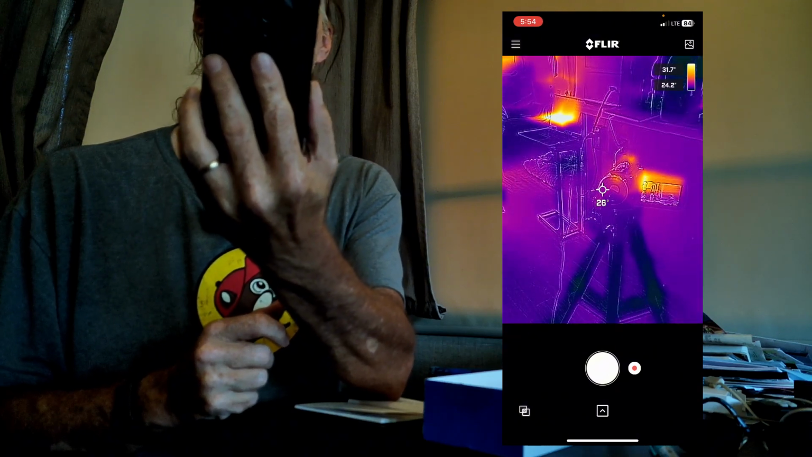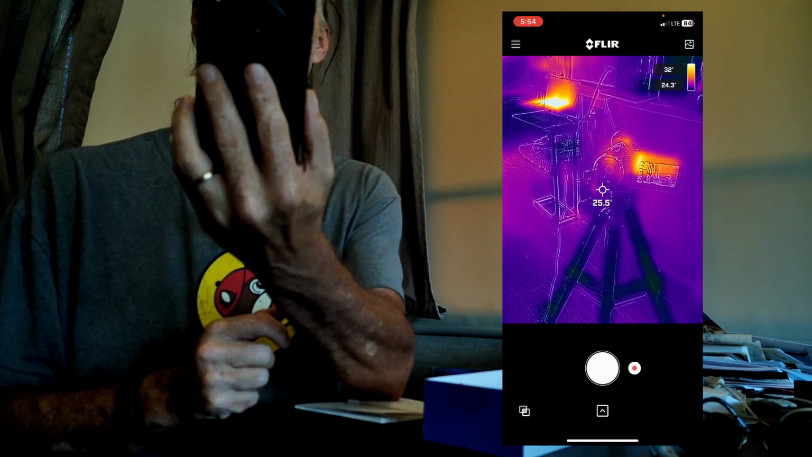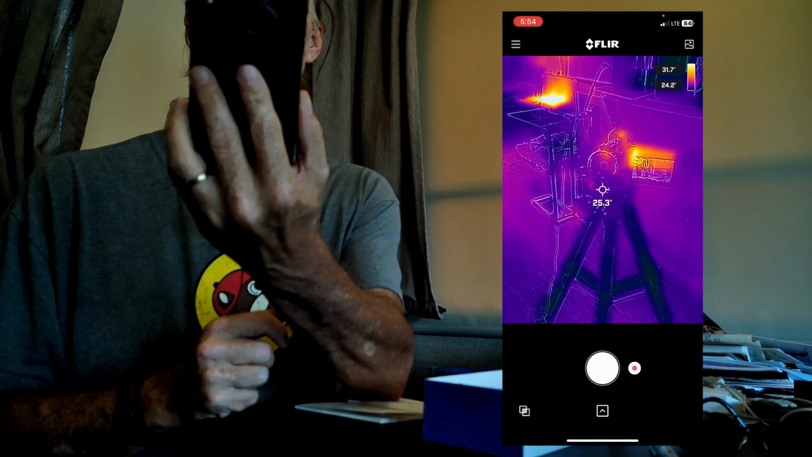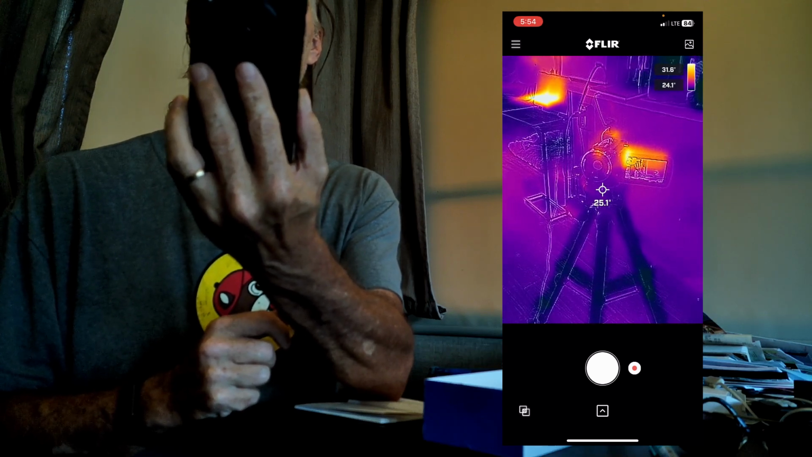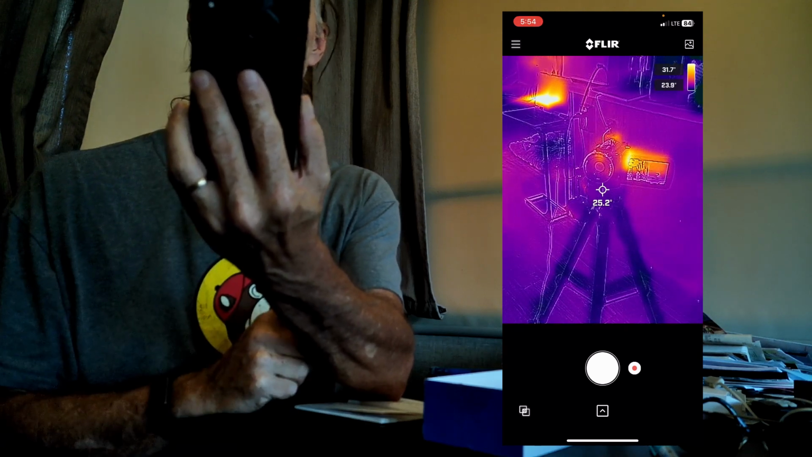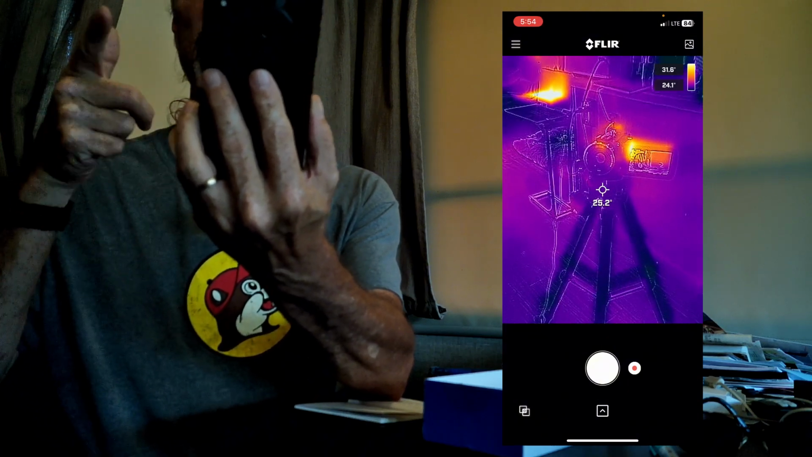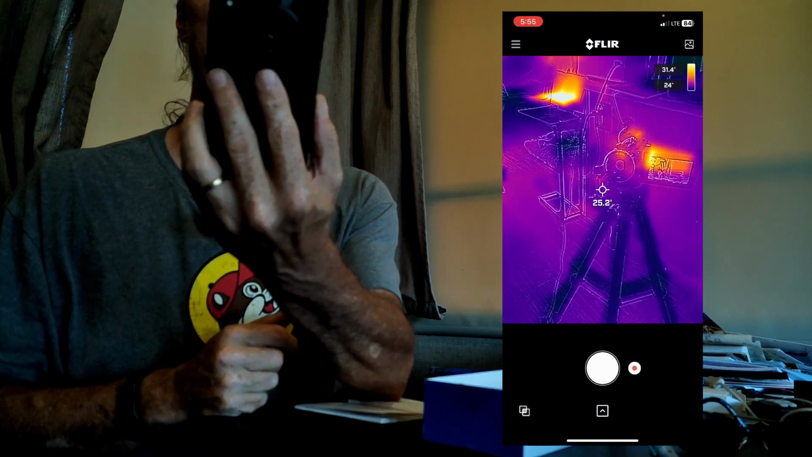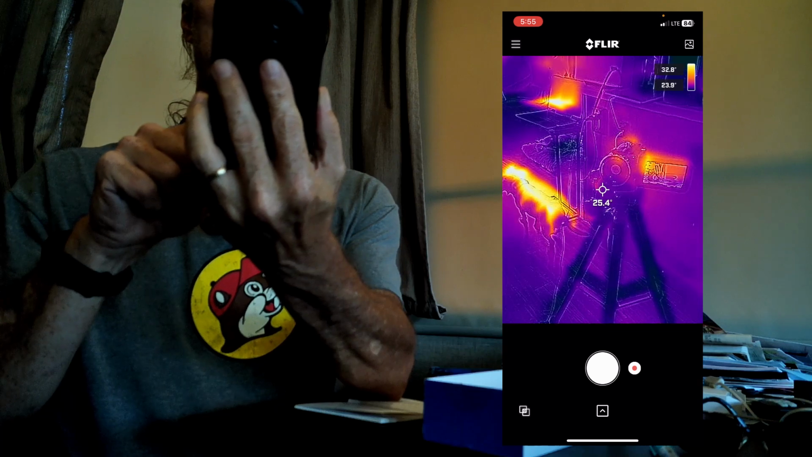We will take this outside to the solar system and hook it all back up and start over again, and I'll show you all the wires and stuff within the solar system, and we can work on it and see what's going on with my system. I've never actually investigated it this way. The only thing I've done is the point guns, where you point the gun and pull the trigger and it gives you the temperature. I don't suspect we'll have any problems though. So here we go. We'll see you in just a second.